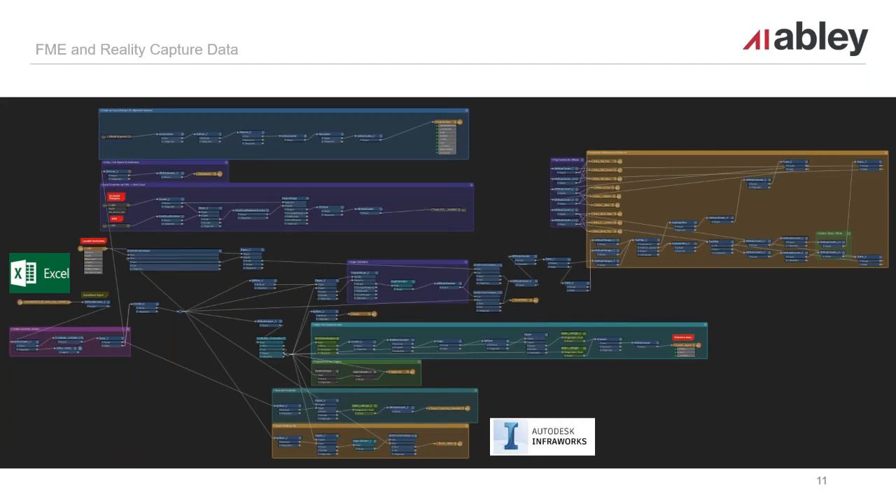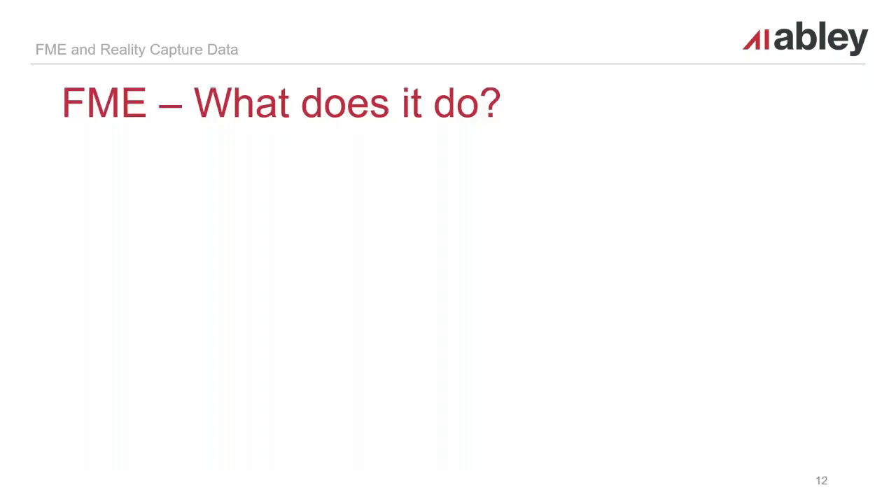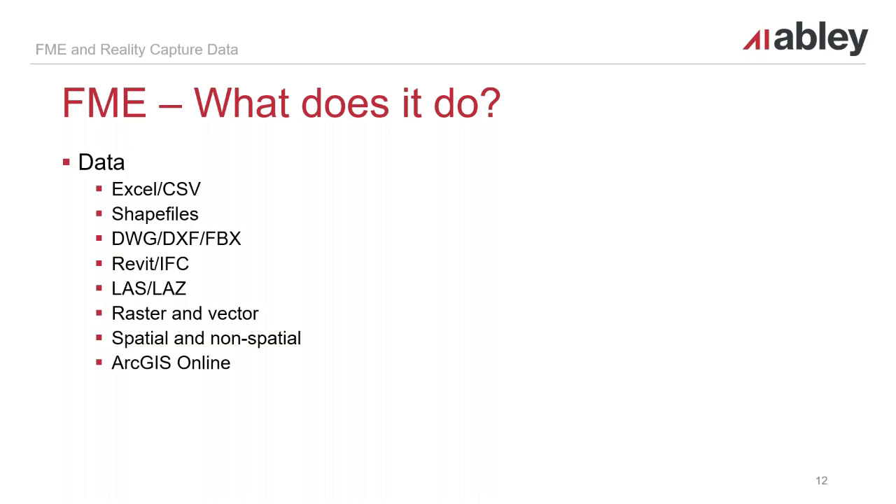And FME, as you can see in this picture here, there's a lot of lines and it can begin to look like a spider web. But the fundamental is that data flows linearly through the process, and when it hits these blue boxes, which are the transformers, it does the task that transformer is set out to. And in this example here, we're taking an Excel document, and that's then transforming it into something that can be imported into InfraWorks and visualized.